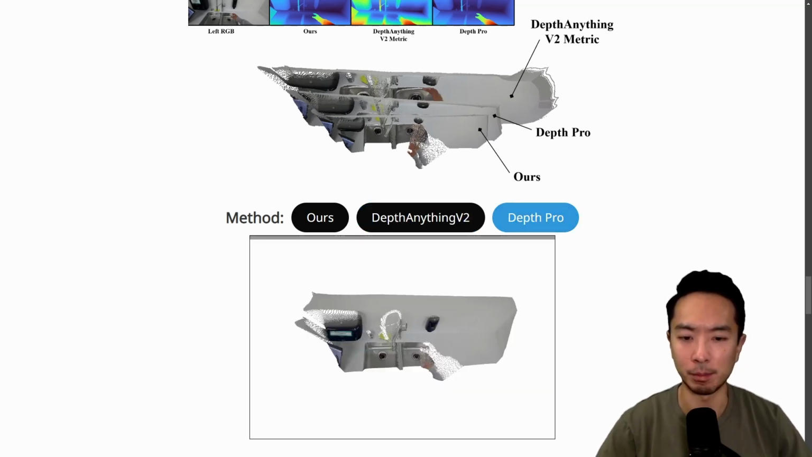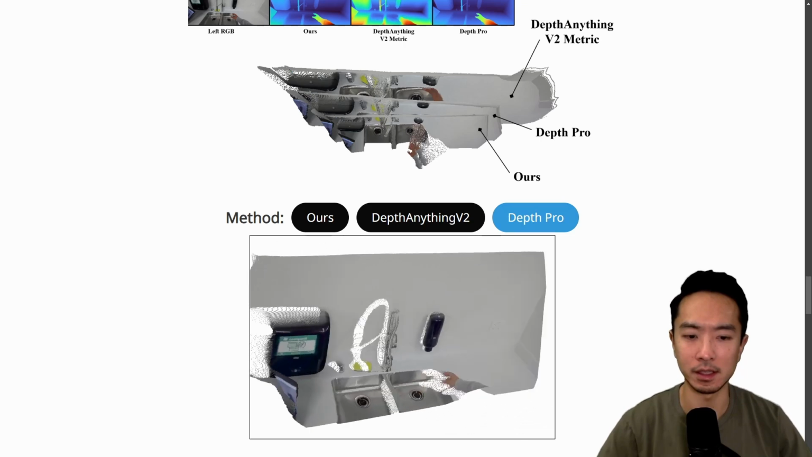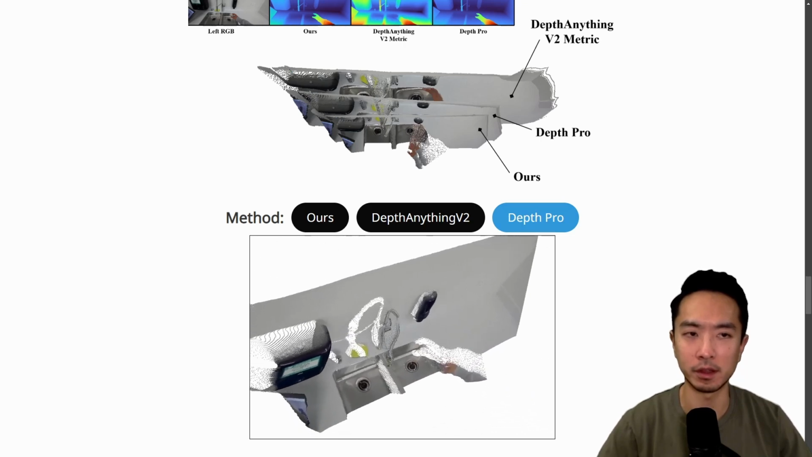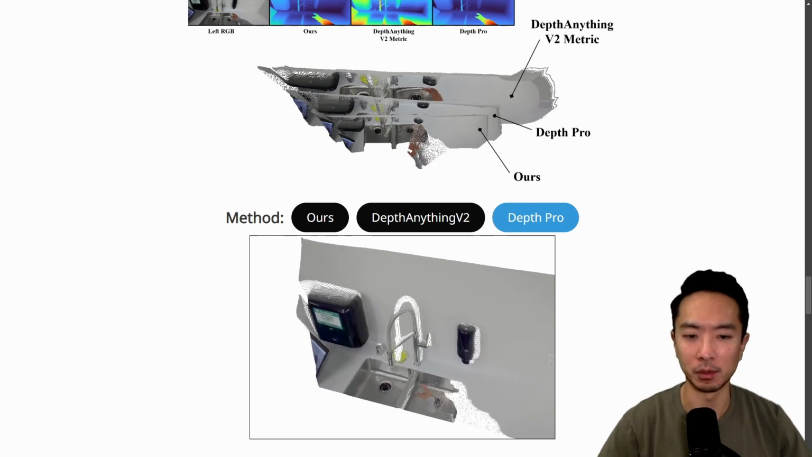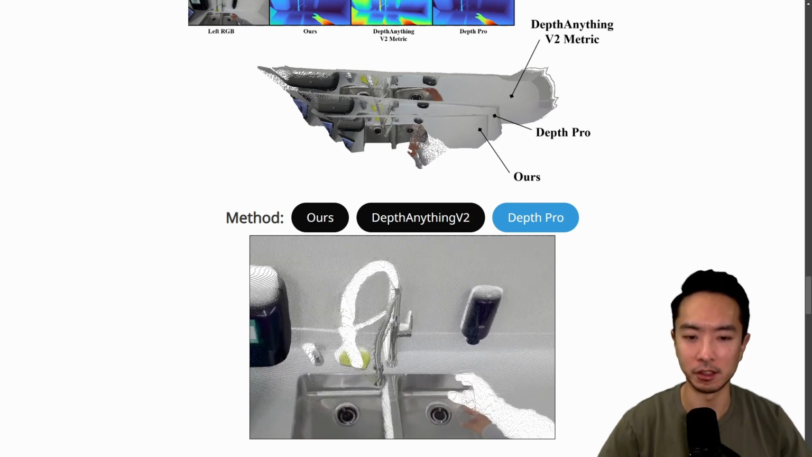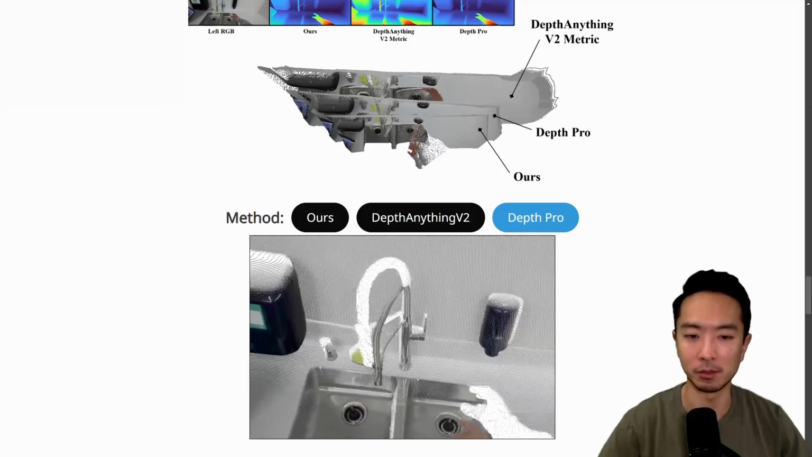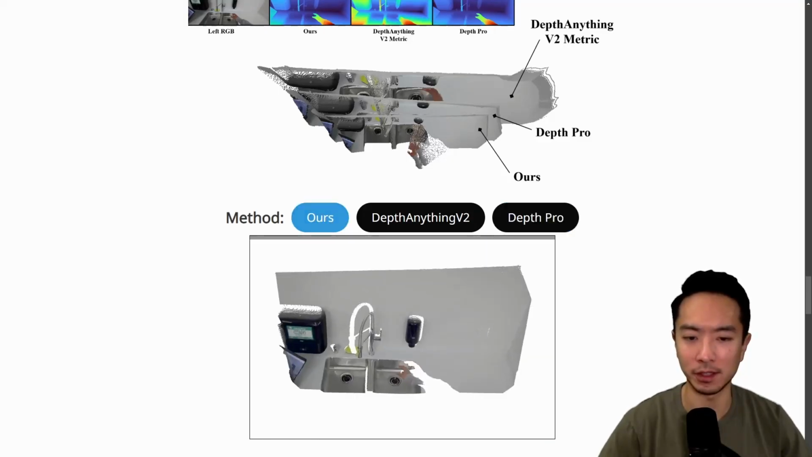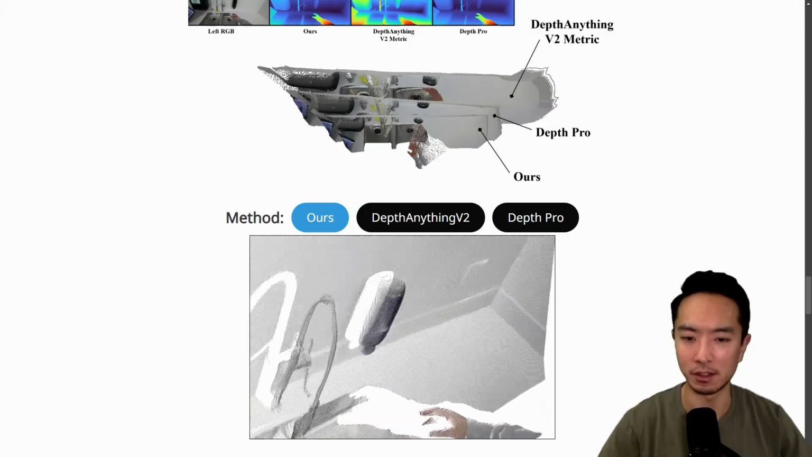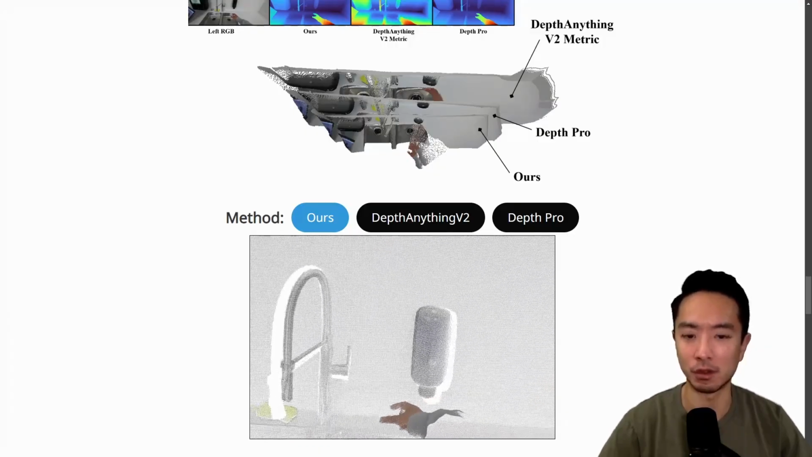And if we look at Depth Pro, you can see that Depth Pro, I would say, is a little bit better compared with Depth Anything V2, or a lot better, but if you compare with the FoundationStereo, you could definitely still see improvement in their model. But again, if you focus on the faucet here, and if I switch back to FoundationStereo, you can see the FoundationStereo has a much nicer curvature for their faucet.